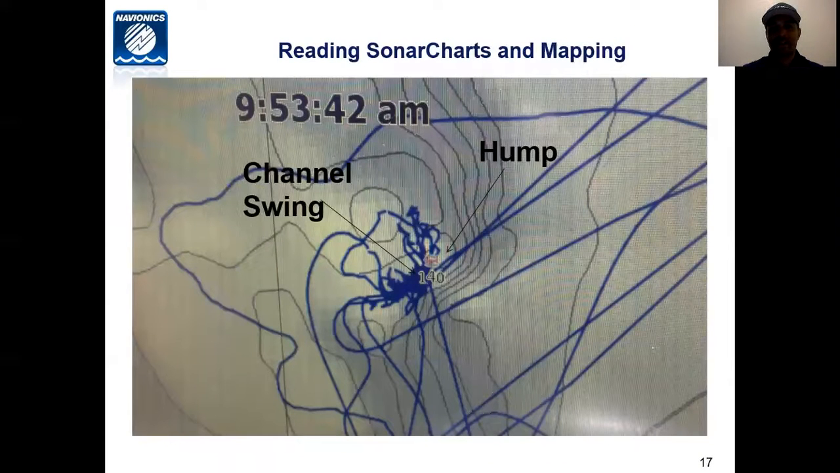And again, this is an example of a channel swing screenshot from my unit with a hump. And you can see all the figure eights there that I was doing until I got to a point where here's a high percentage spot where I probably marked a rock pile or I marked a drop off. But it took me doing a lot of figure eights with my fish finder in order to find that spot, which again, this is that same spot where I showed that fish, which is a channel swing that goes into a hump.